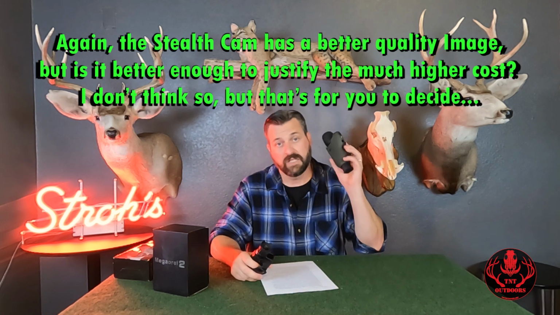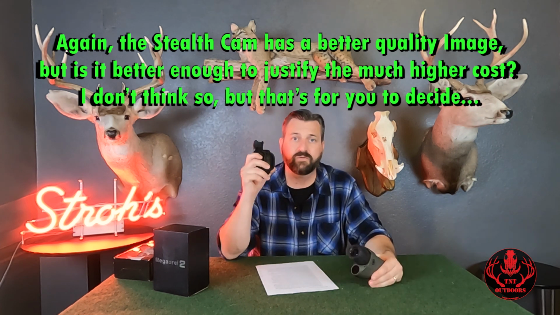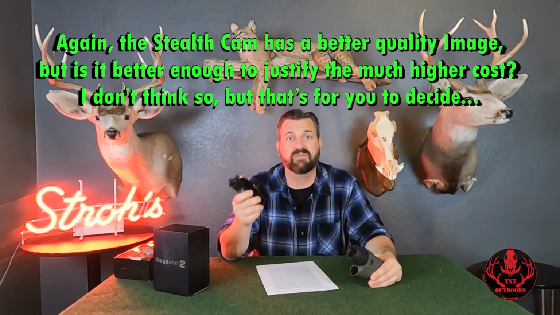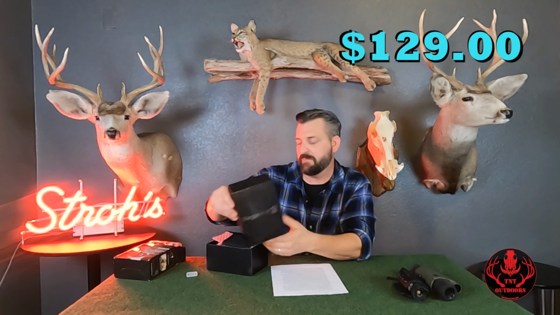And the KINKA uses 5 AA batteries. You get a little bit better battery life out of this one, but again, it's using 1 extra battery and they're AA, so kind of a wash. But I love the KINKA, I love the Stealth Cam, both really good. For the money, for the value, I would probably recommend this KINKA more, just because it's a great value.